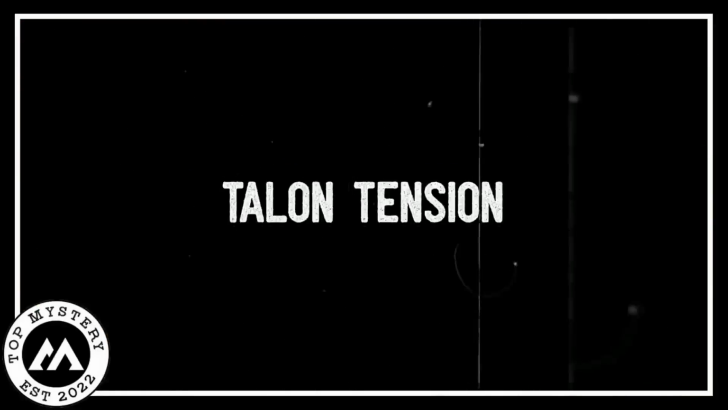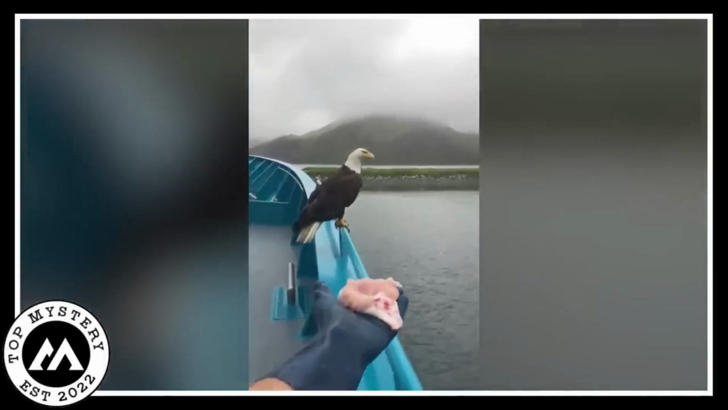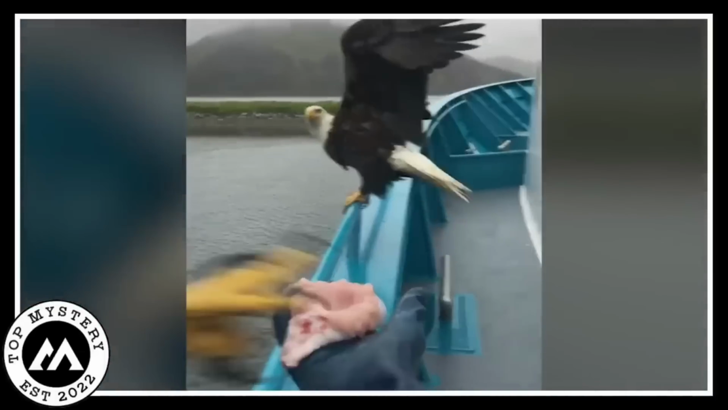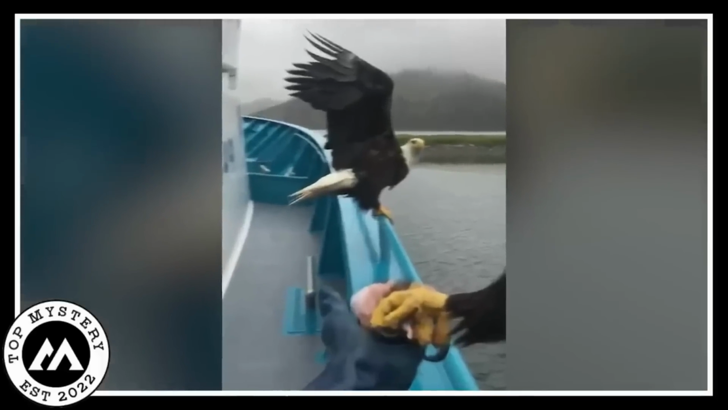Talon tension. Experience talon tension as a daring individual attempts to feed a majestic bald eagle. Feel the adrenaline rush as sharp talons hover dangerously close, creating a nerve-wracking spectacle of man versus nature. This intense encounter underscores the raw power and unpredictability of the natural world.